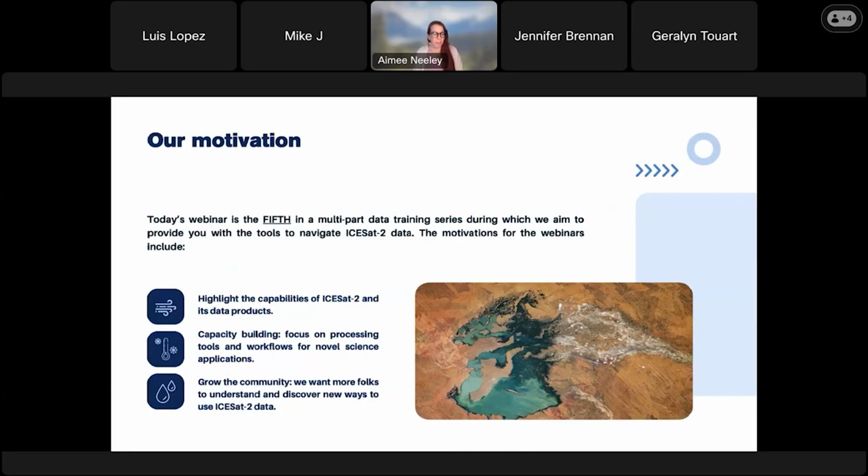The first is to highlight the capabilities of ICESat-2 and its data products, which expands beyond the cryosphere. To build capacity, show the community what tools exist and the accessibility of these data so that they can use these in their research. And lastly, we want to grow the community. We want more people to know these data exist, know that they can use these data so that they can be explored and new applications can be developed.